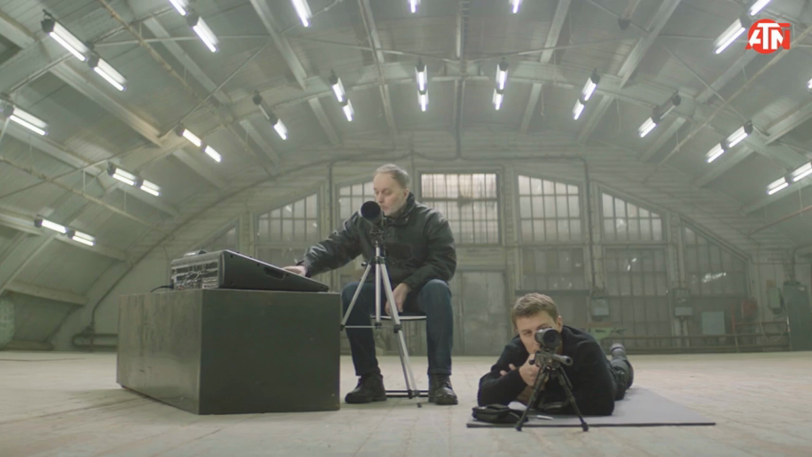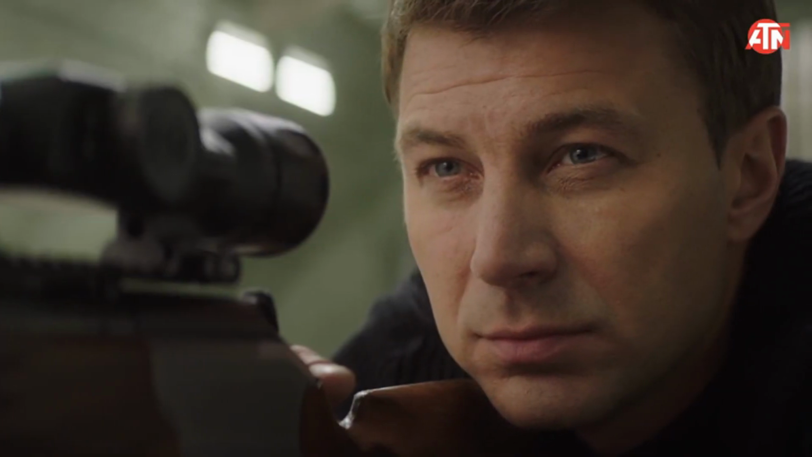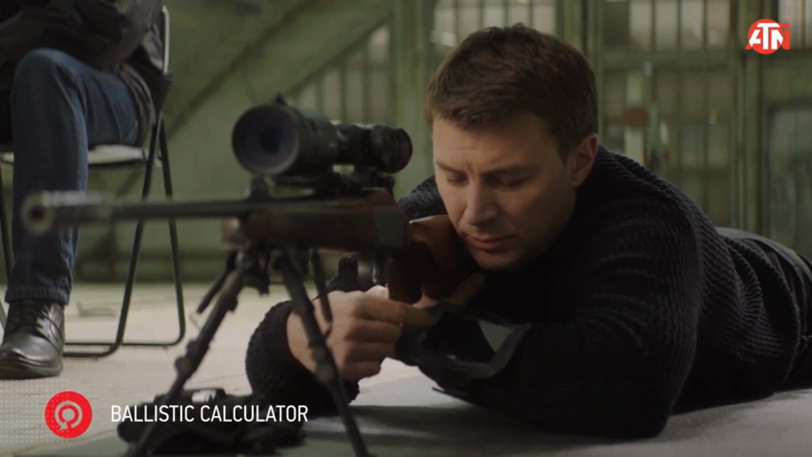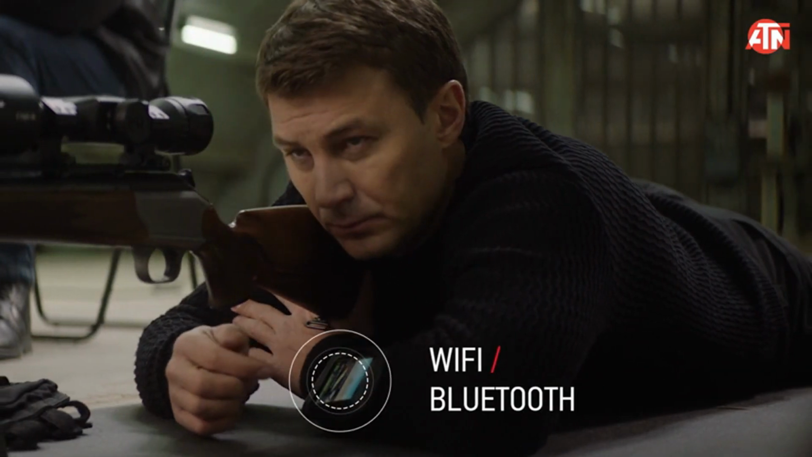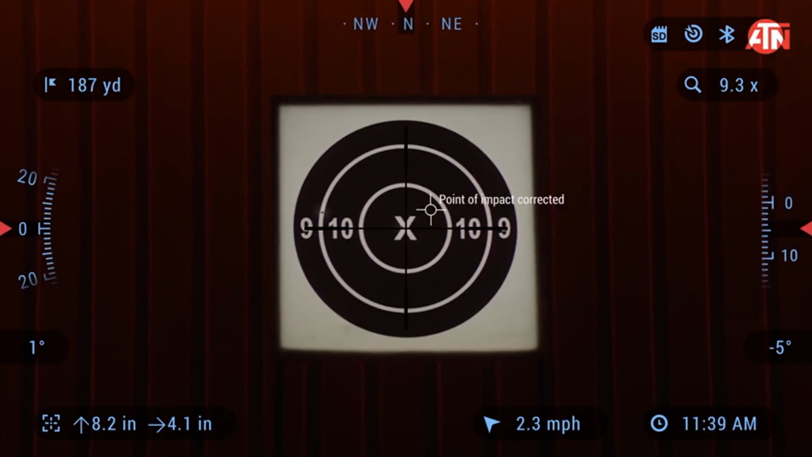Superior animal detection. Thermal imaging gives you an incredible advantage when it comes to spotting animals, even in thick vegetation. Because animals emit body heat, they show up clearly on a thermal screen, making them much easier to spot than with traditional night vision.